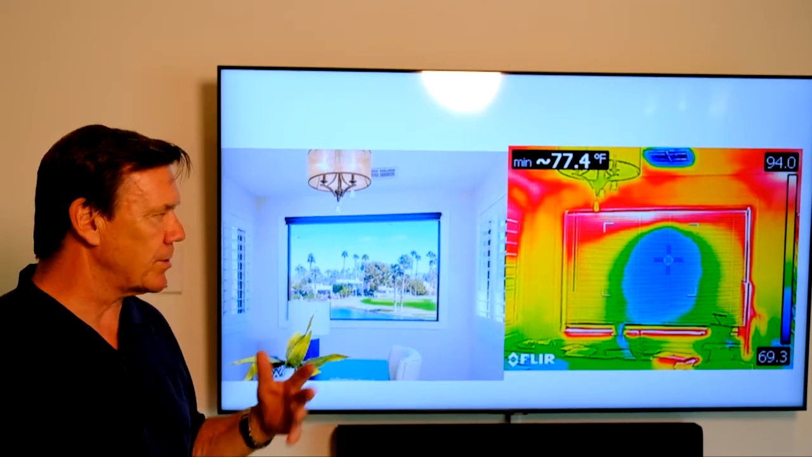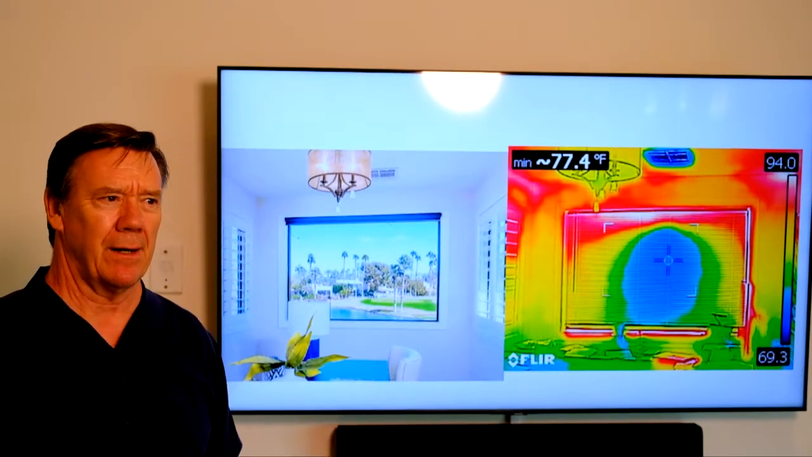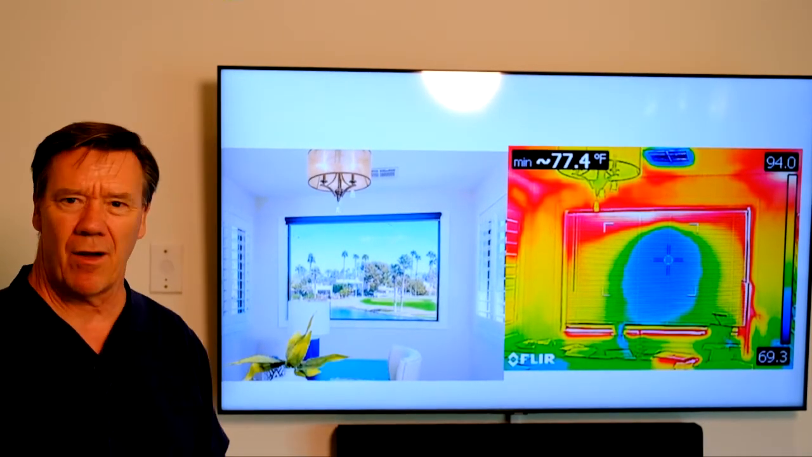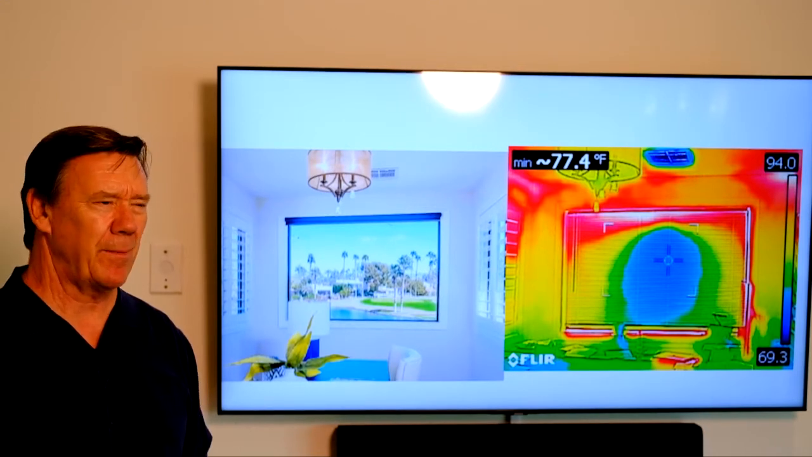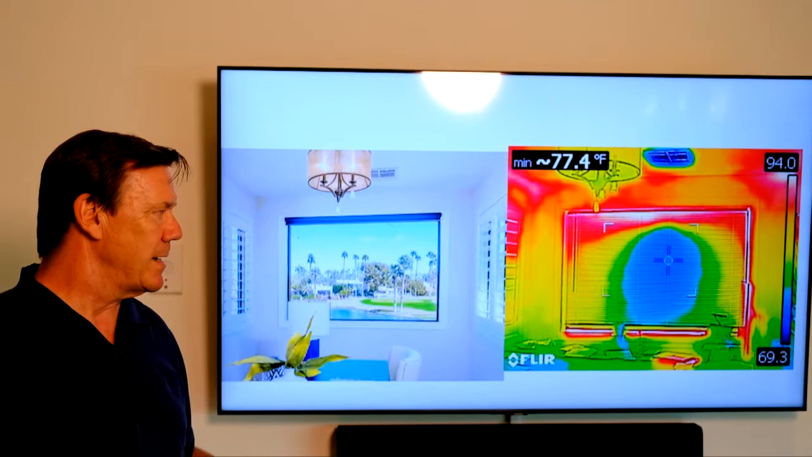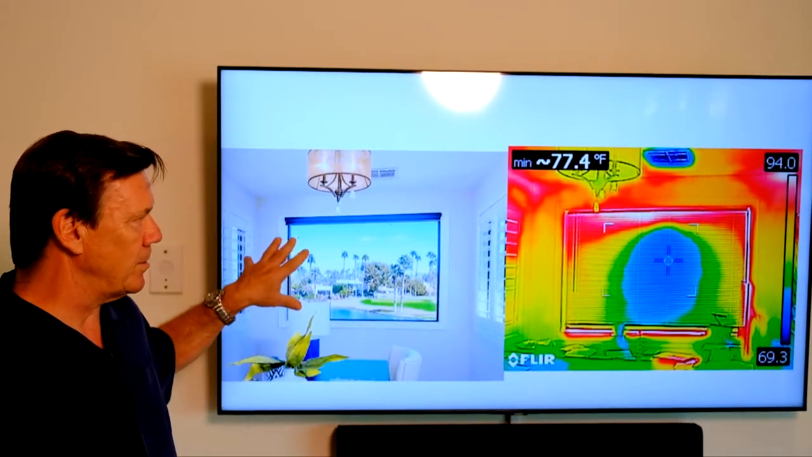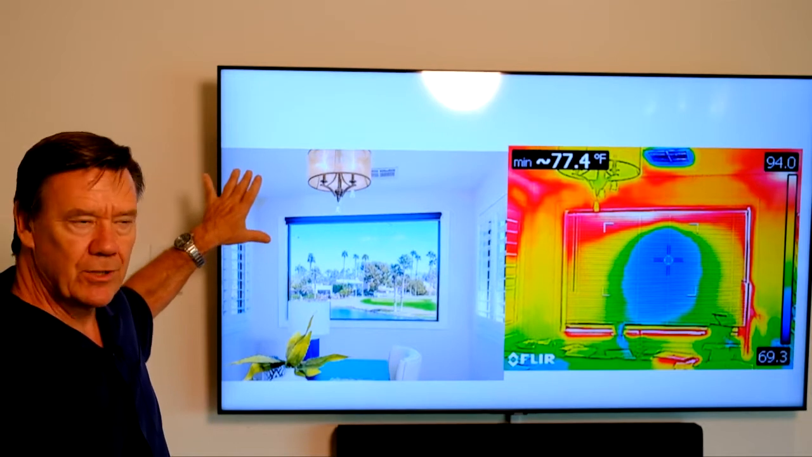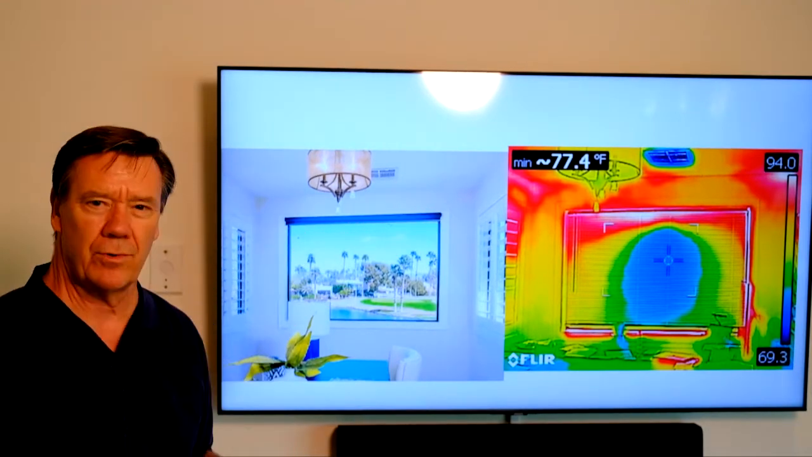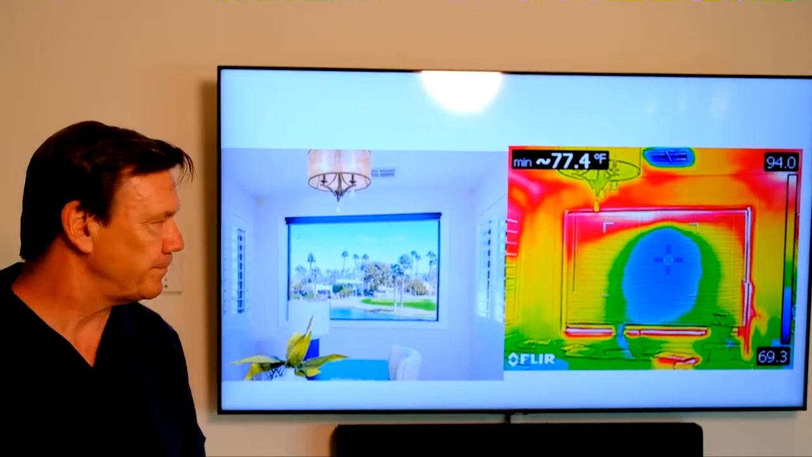Now let's go to this loft area, which is on the north side of the house on the upstairs. Now this is a kind of a goofy space. There's no doors on it. It's just an open loft area, and it's only about 8 by 9 or 8 by 10, something like that, kind of a small space. As you can see here, you can look out through the window, the blind's closed, but if you look on this west wall and then you look on the north wall, you can see that there's some missing insulation, quite a bit of heat transfer around the header area and so forth.